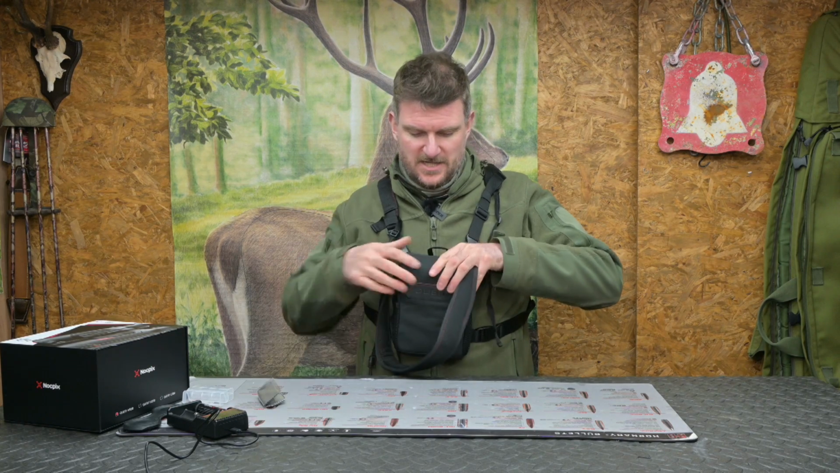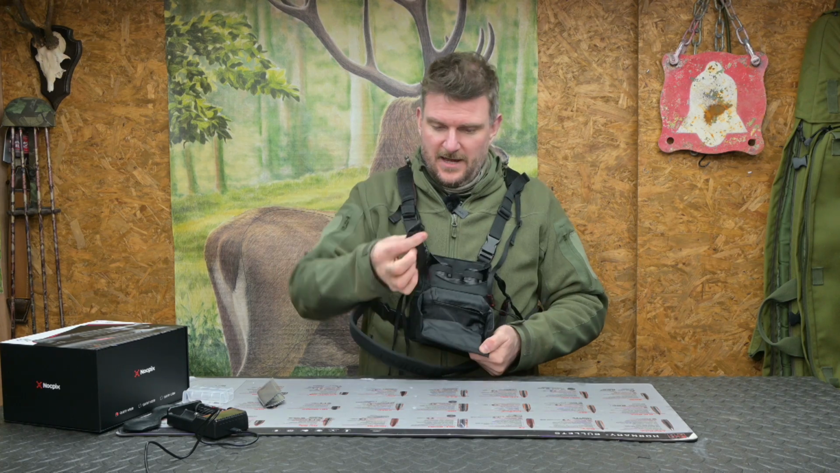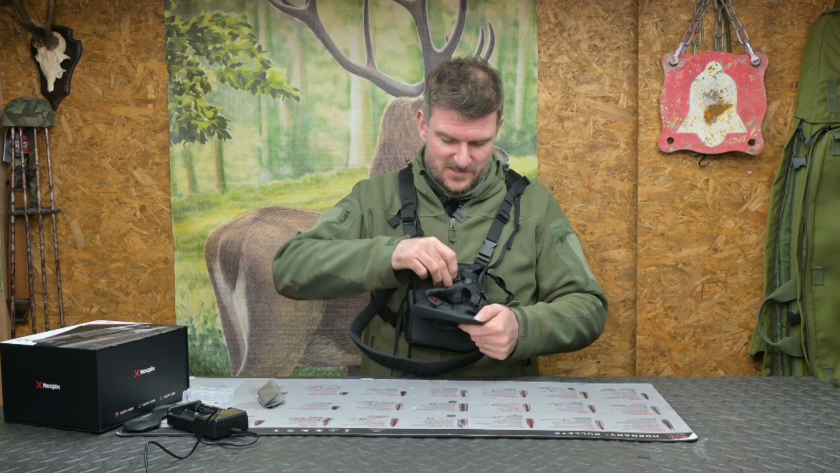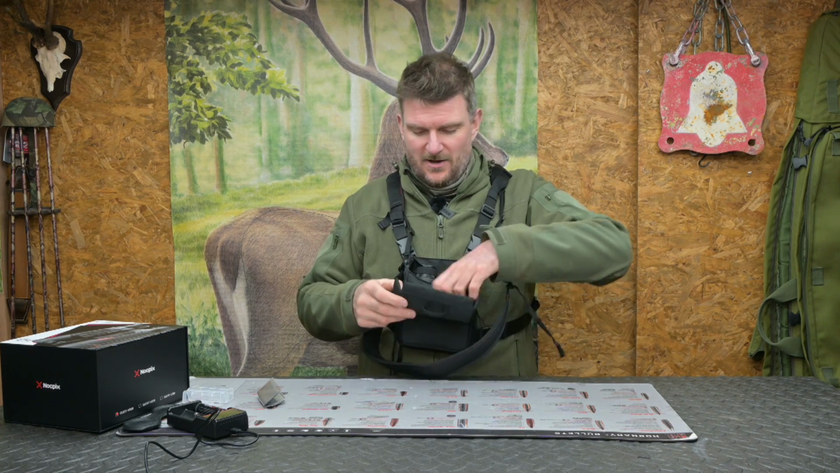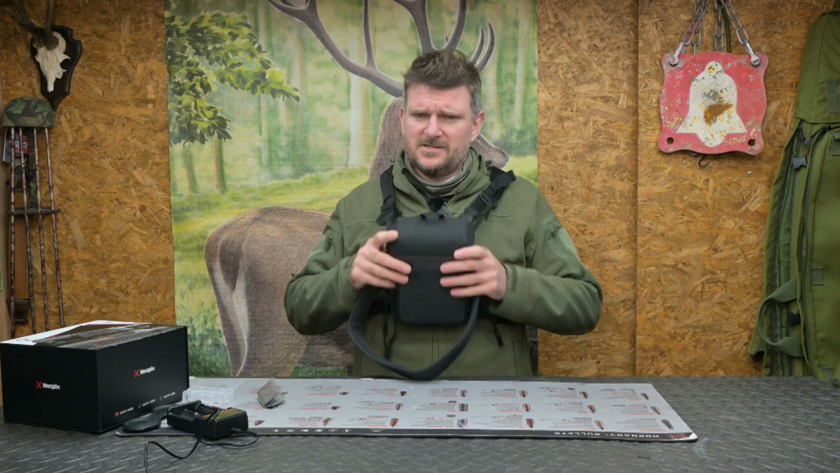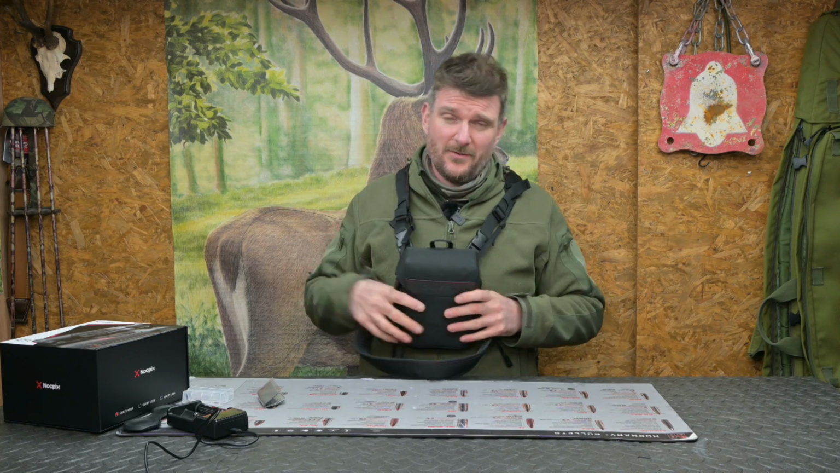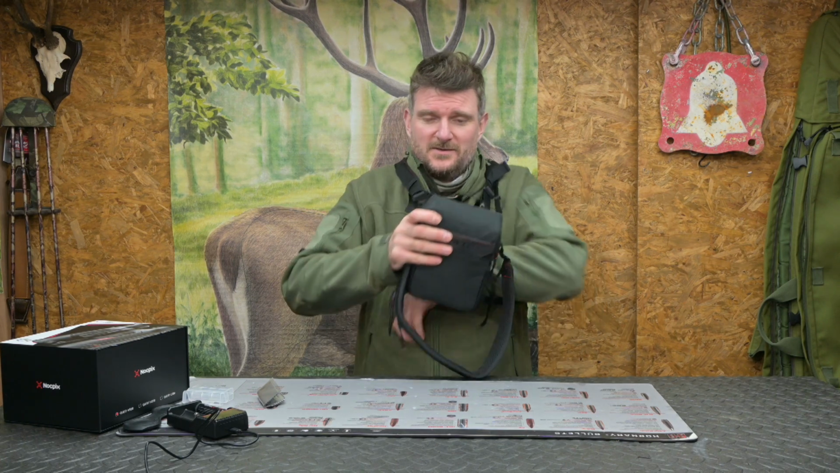There's a nice little pouch in the top of here, so you can put your cleaning cloth in there, which fits on an elastic cable, which is very handy. I do like that. And I would use this as my long-term storage pouch, but I would use this strap as it is because generally I'm using this for night hunting, and I've usually got a coat on, so I tuck the binoculars inside the top of the jacket if that's the way I'm going to be using it.